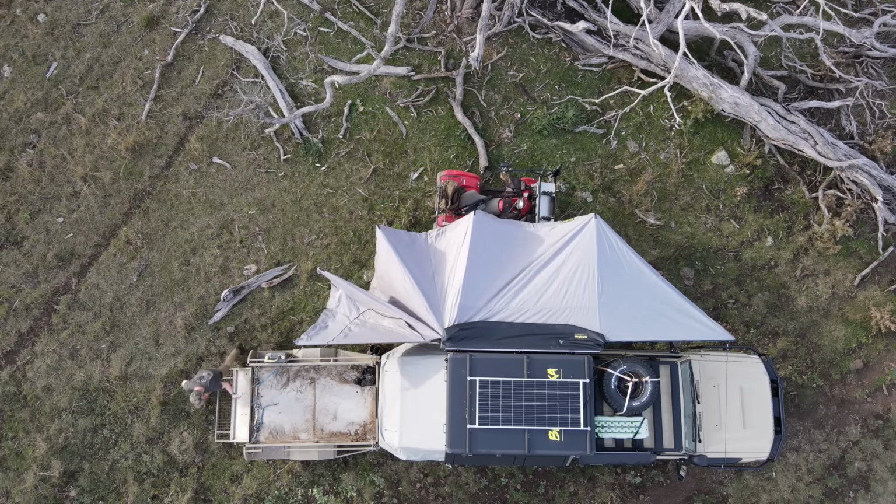Let's fire the thermals up, go for a walk. I've never camped so close to an oats paddock before. Benefit of that, there's a ladder in the camper, so straight over the fence we go. The animals are coming in now. It's getting dark. There's plenty of kangaroos out here.